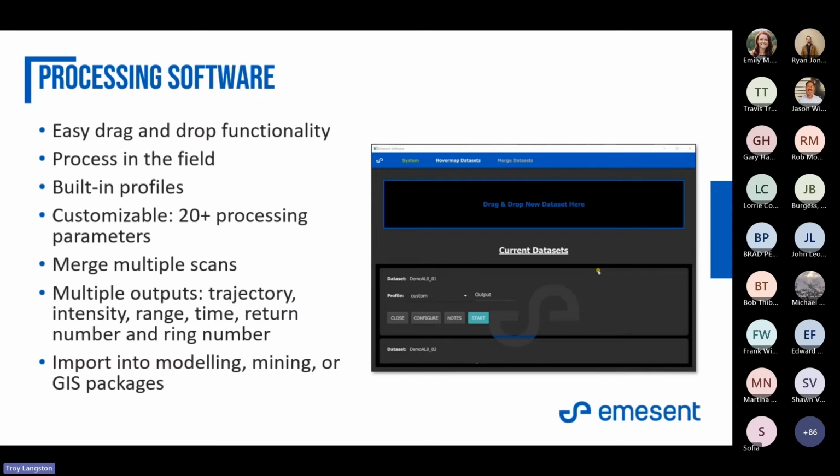This is what the software looks like, really straightforward, simple. Again, there's a lot of filtering options in here. You can degrade the point cloud, make it smaller if you need to. And you can set different options in here as far as filtering and object removal.